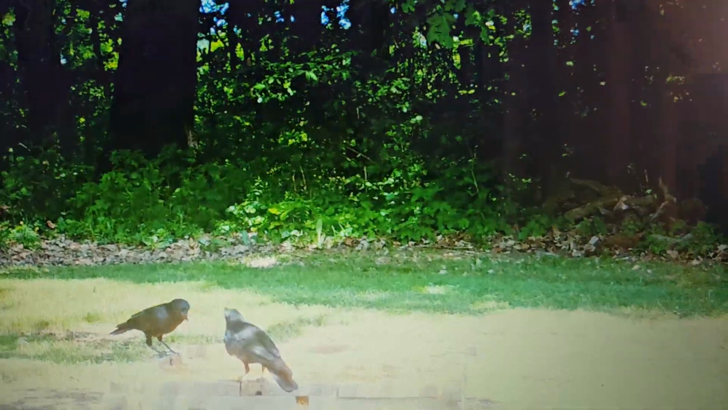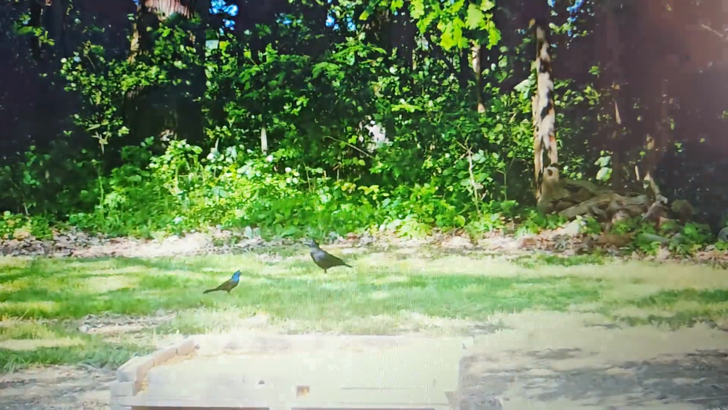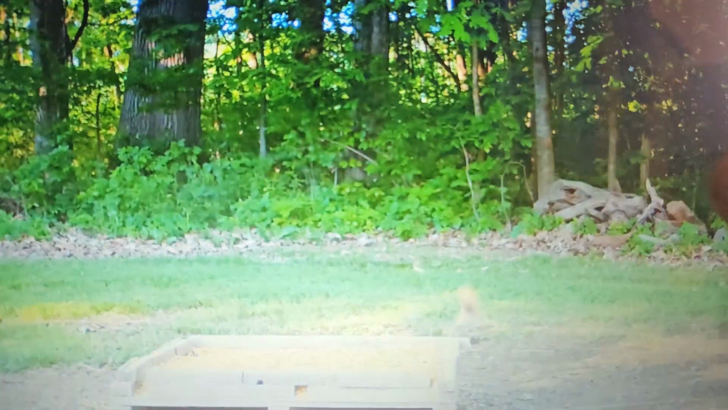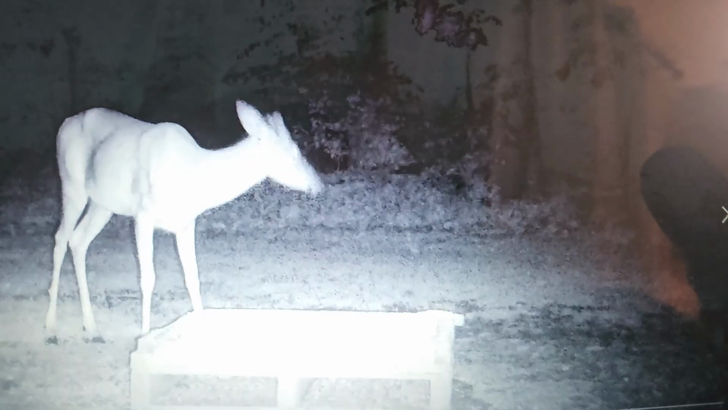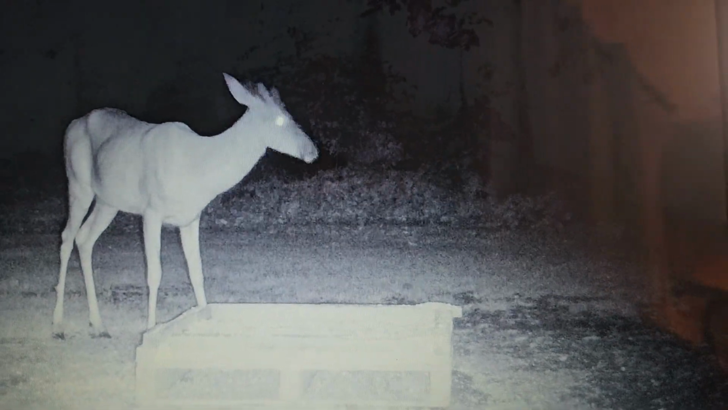Gotta get through the landowner with his lawnmower. There's stupid geese. Gotta go through this real quick. It's a different buck. As you can see, his antler's a little bit longer. Fast forward a little bit.